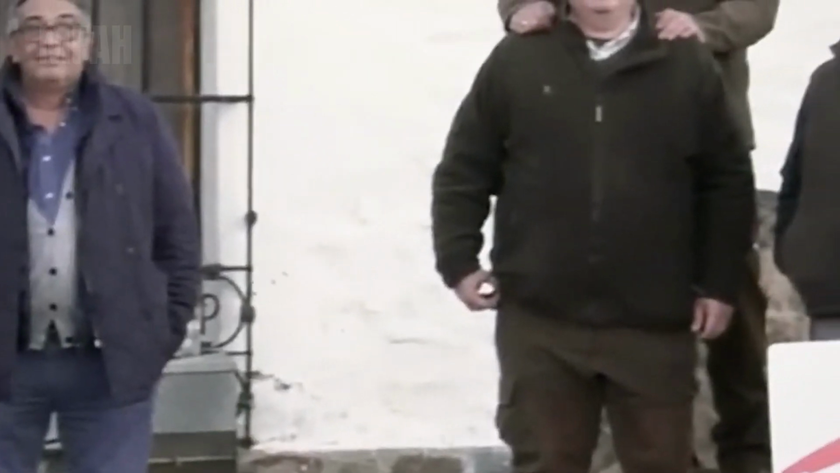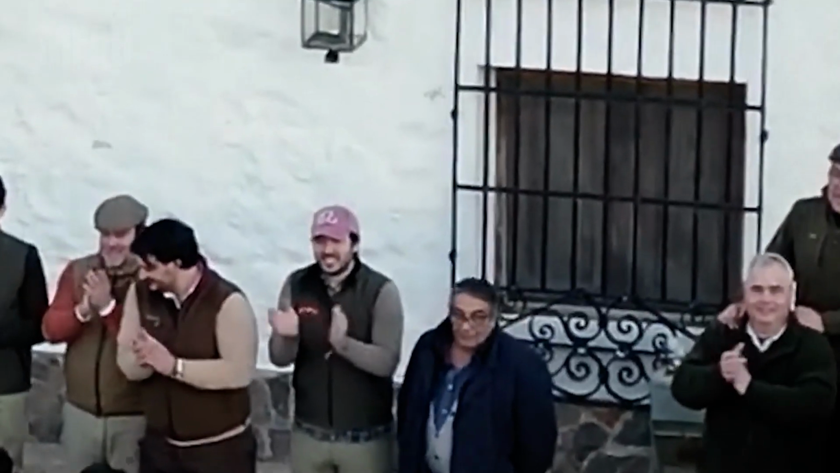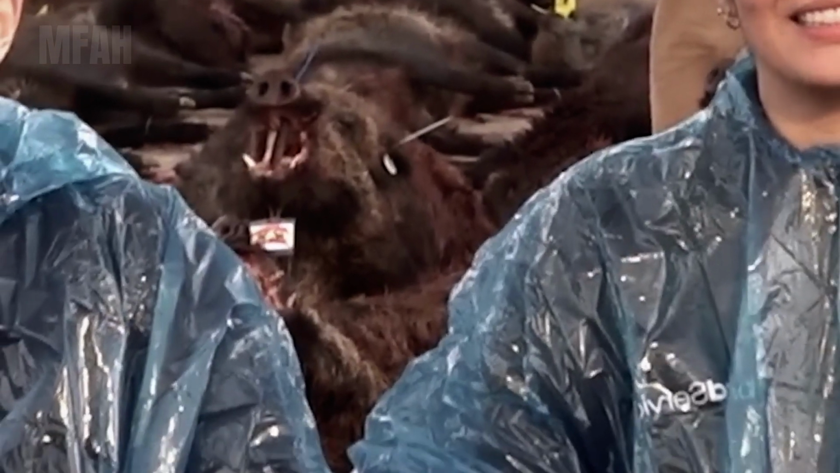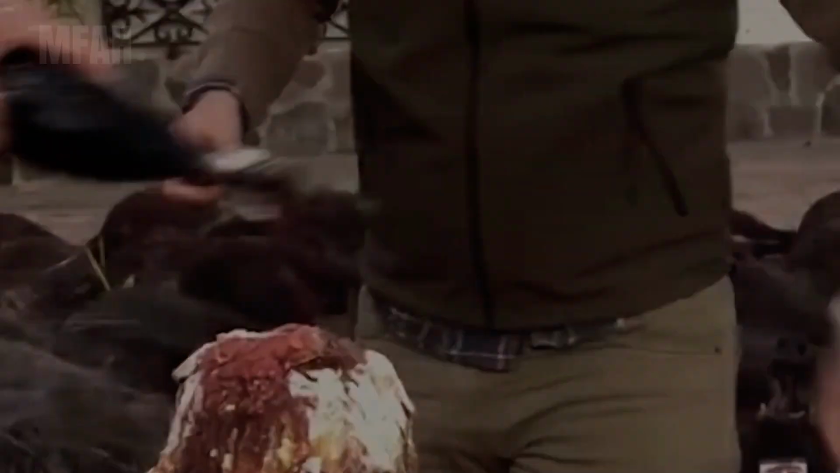We left the forest just as the sun began to set. The truck was loaded with game, not a massive haul, but each animal marked a step toward protecting this land from future destruction. For those who've never lived in rural areas ravaged by wild boars, it's hard to understand just how vital it is to reclaim that sense of safety.